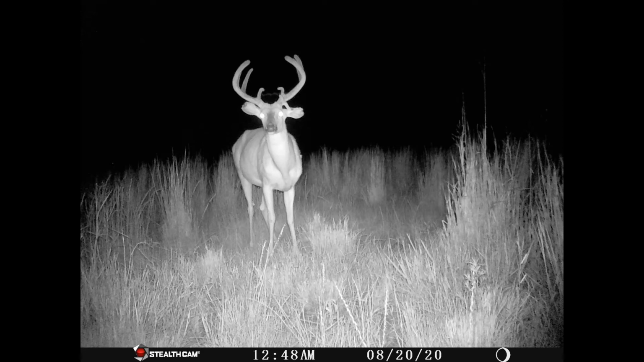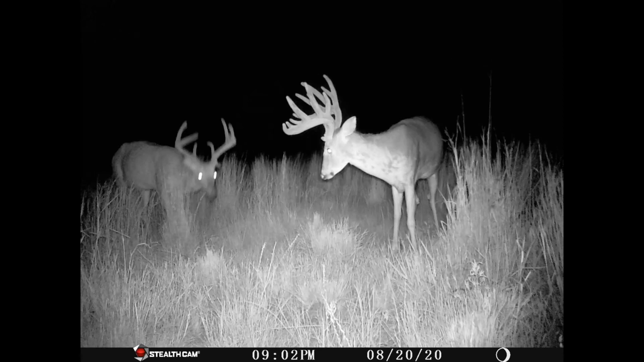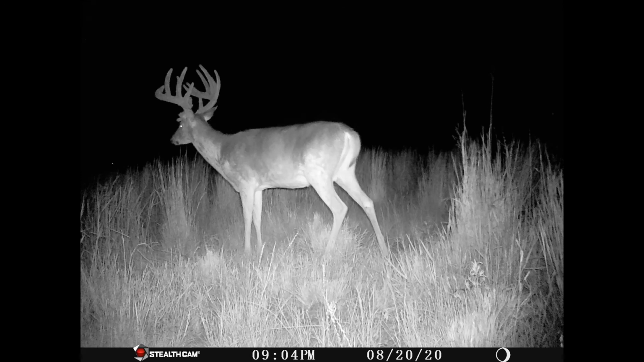And I think Tumbleweed is his father because they got the same characteristics, the same drop tines and everything. He just don't have a kicker like Tumbleweed does. But I think next year he'll probably be 11 with a drop tine, and there they are again together. And you see the difference in the two. Tumbleweed is just way bigger, huge.